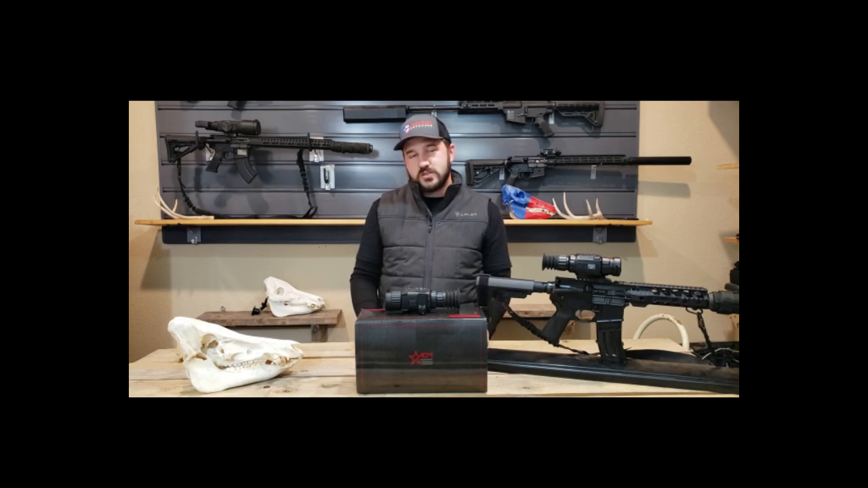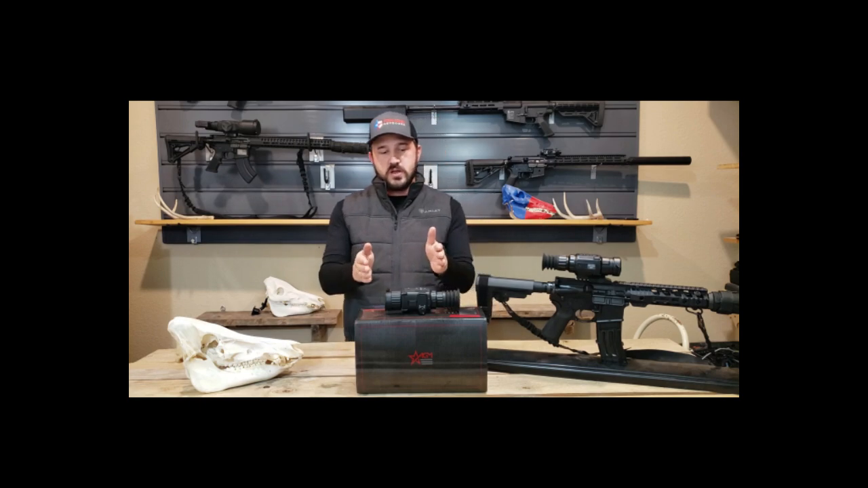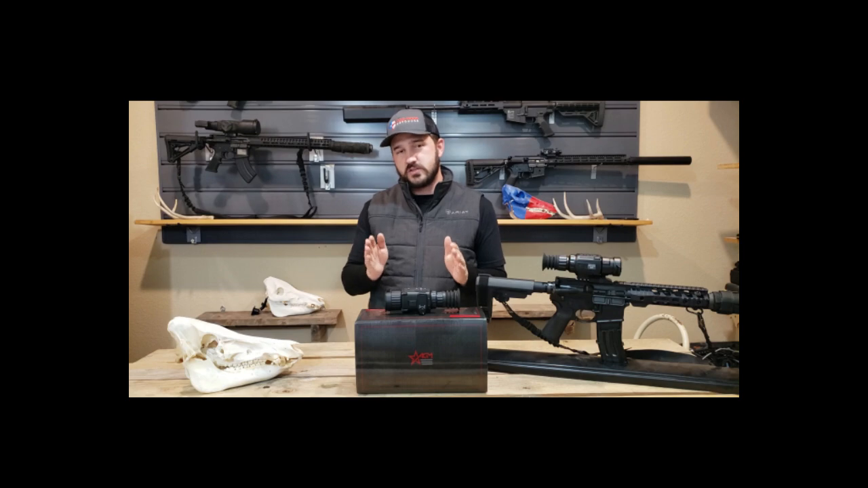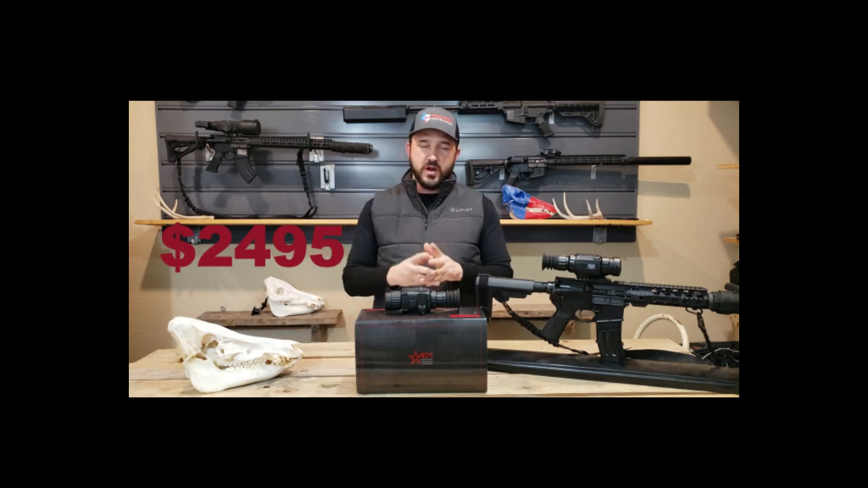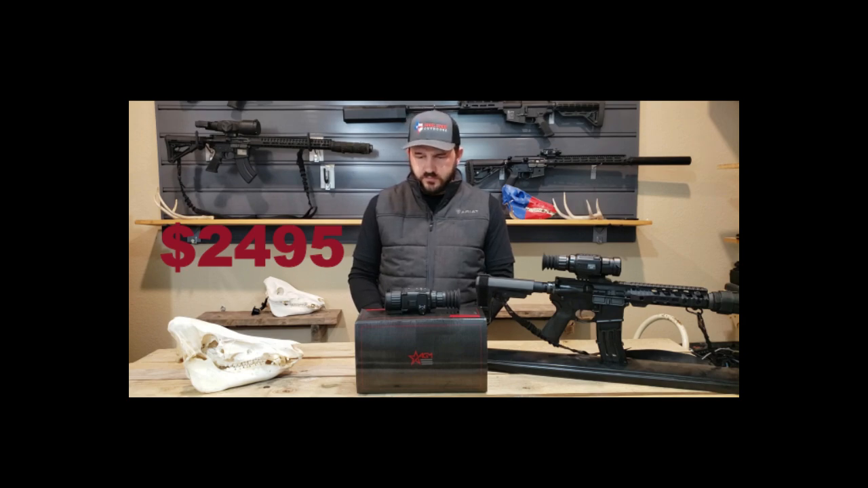One thing to note is this unit itself is less than 1 pound. Nice small little package here that we've got all set up. Now, price. This 35mm is going to come in at $2,495. That is going to be the price for their brand new 35mm Rattler that we have here.